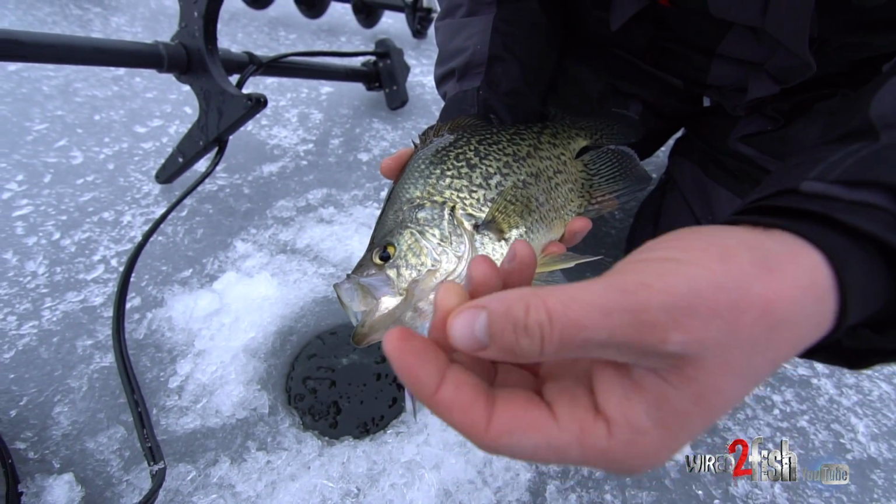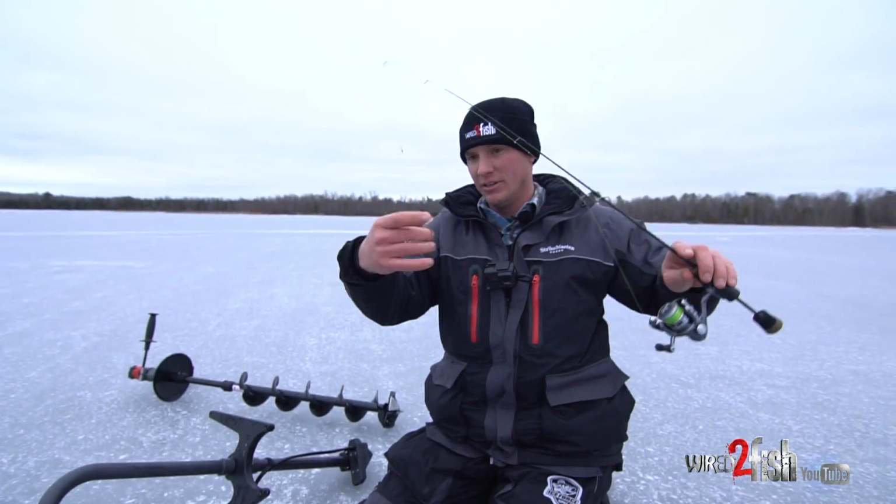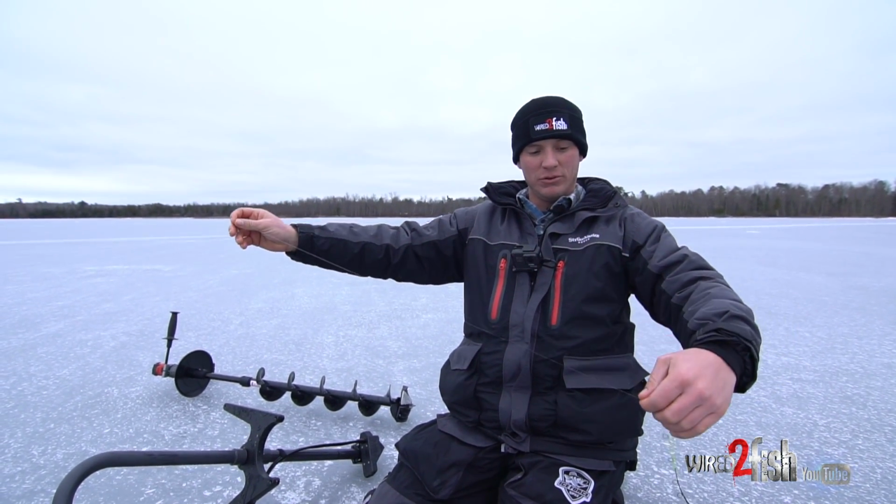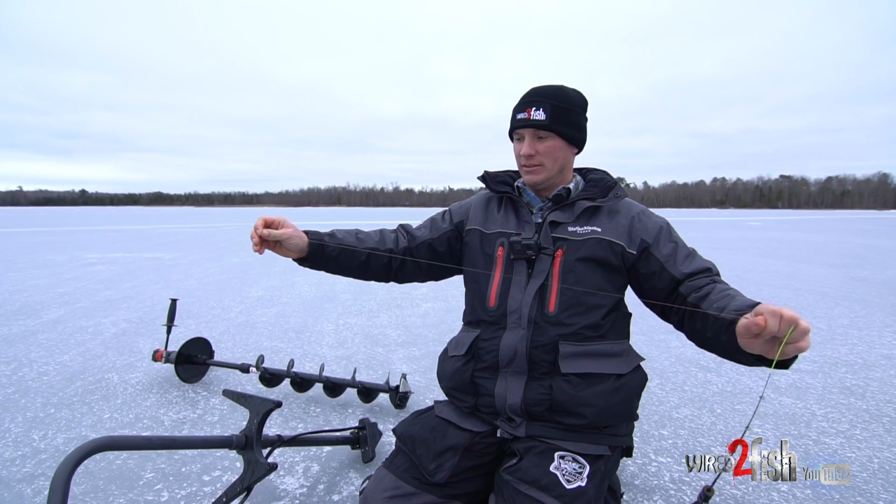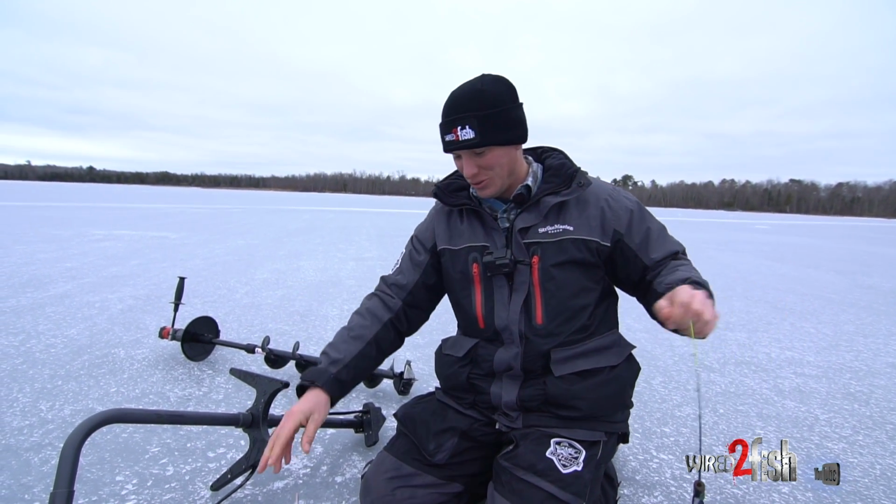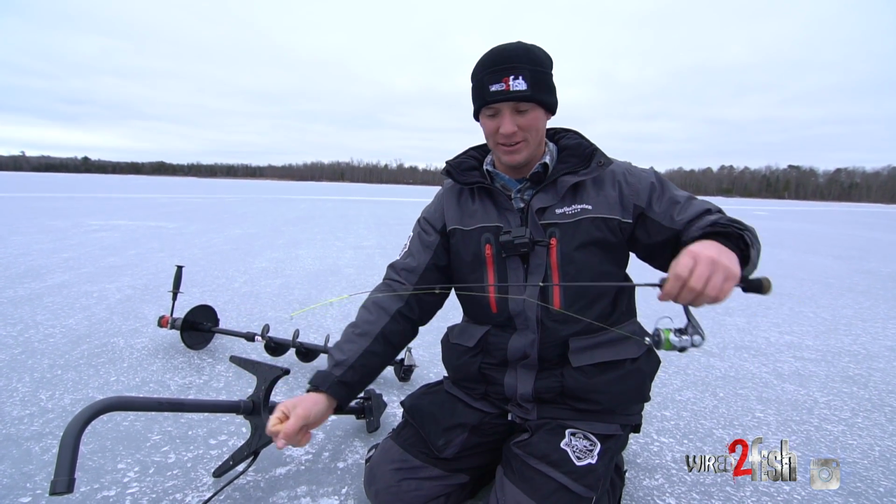That's the importance of a soft rod and a little shank of fluorocarbon. This is like 4-pound fluorocarbon. And despite what everybody says about fluorocarbon being no stretch, that's not overly true or accurate.